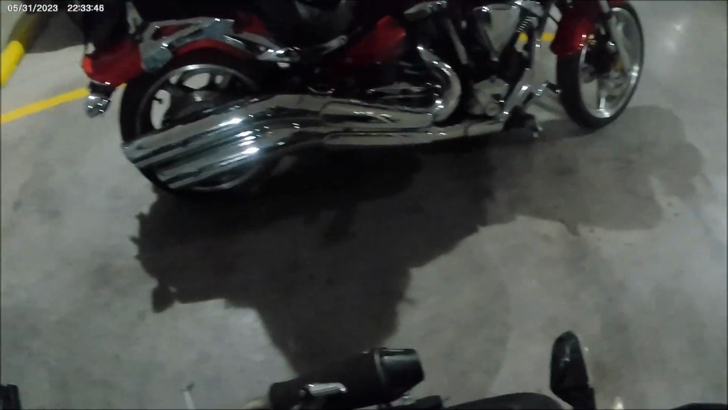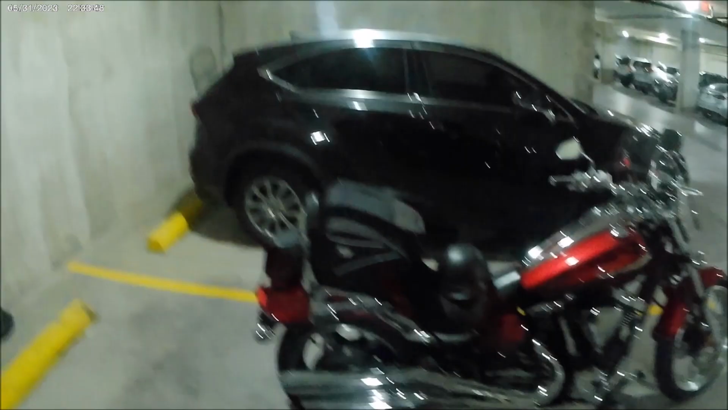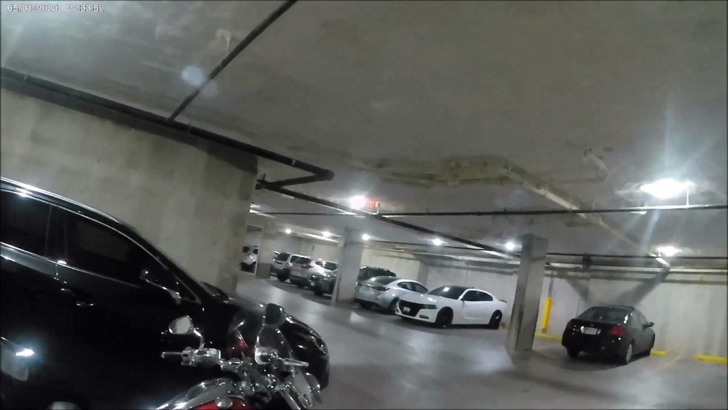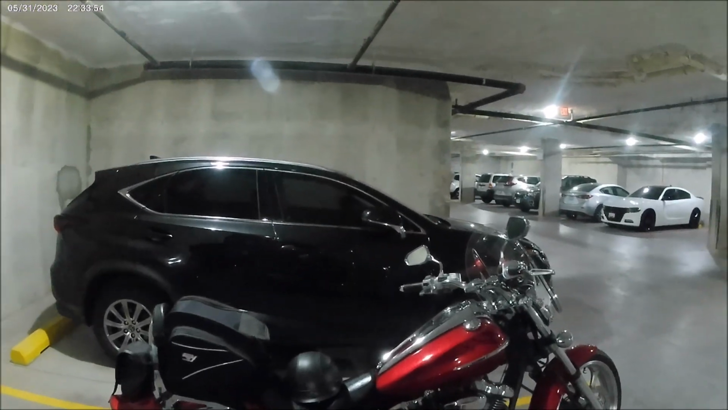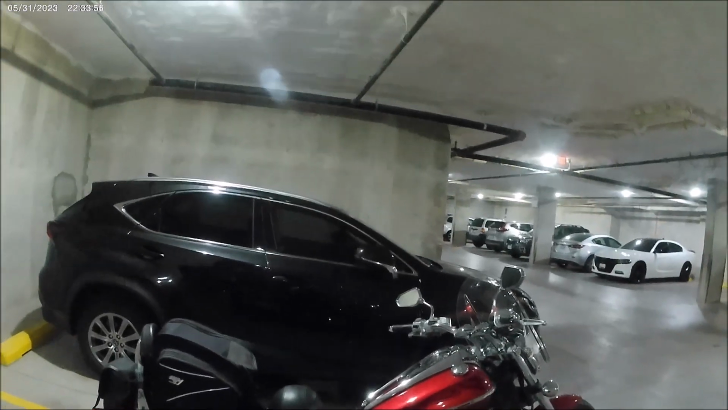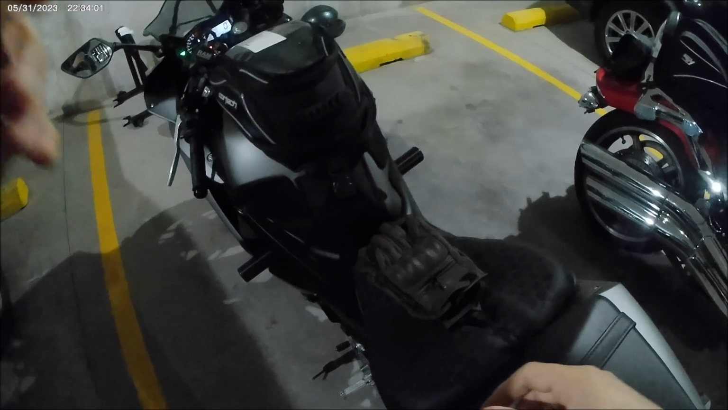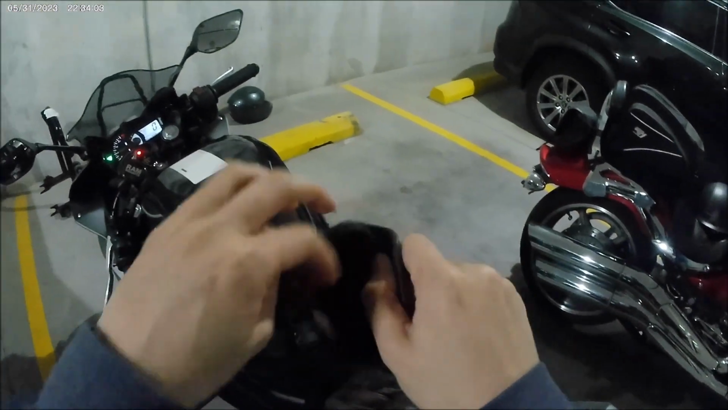How you guys doing? We are testing out this camera at night. I just got this camera yesterday. We went on a little bit of a ride, so if you haven't seen those videos, be sure to check those videos out on the channel. I'll link below to it. That was going to be a daytime ride, but this is going to be a nighttime ride to test out how the camera functions at night.